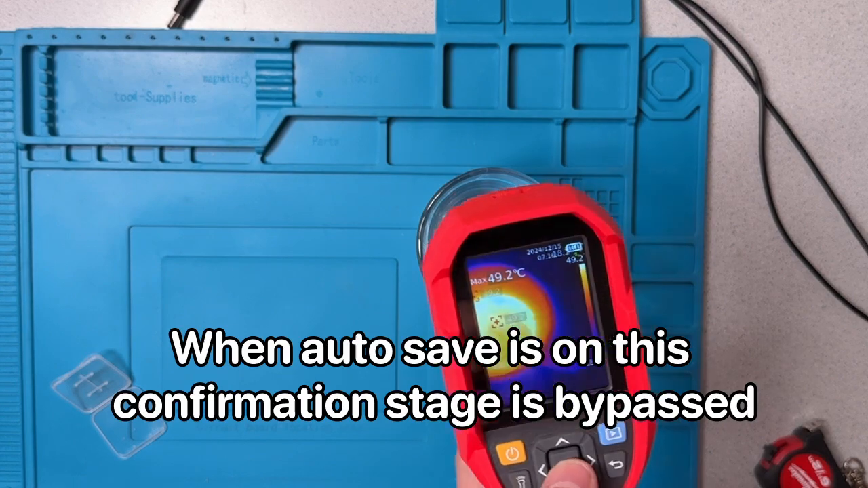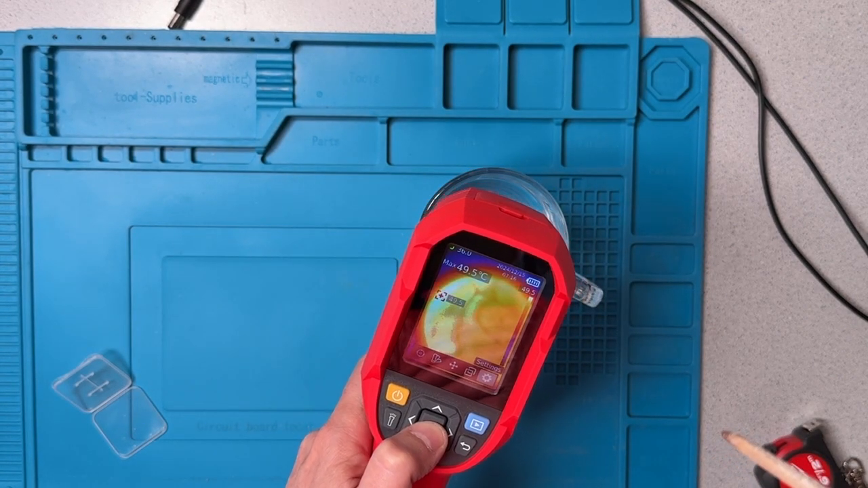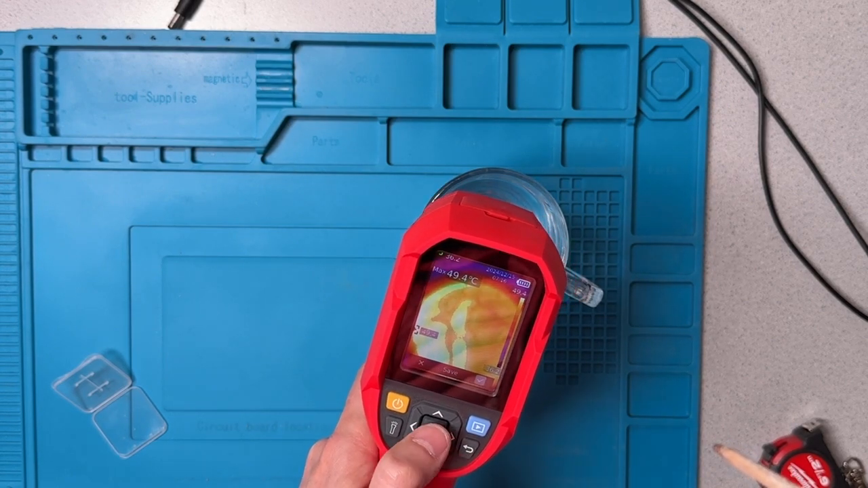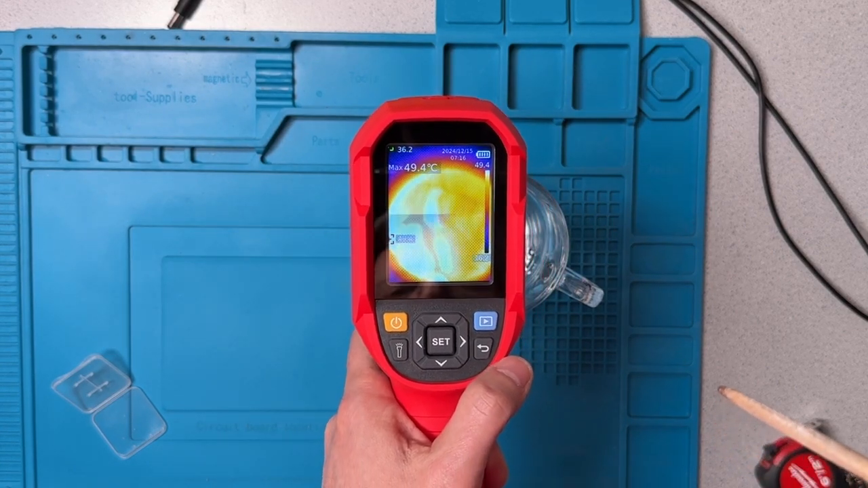Let's do another capture here, a little closer. Whoops. No, that's not what I want to do. Another capture, a little closer. And so that's been saved.